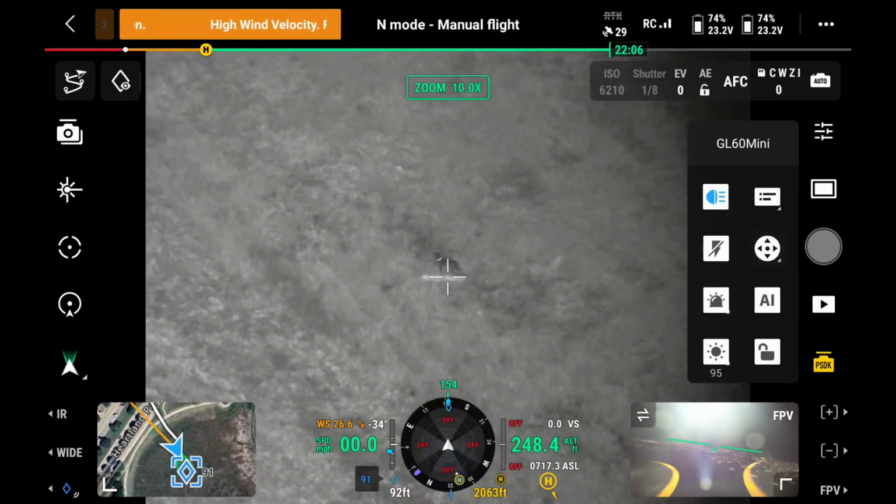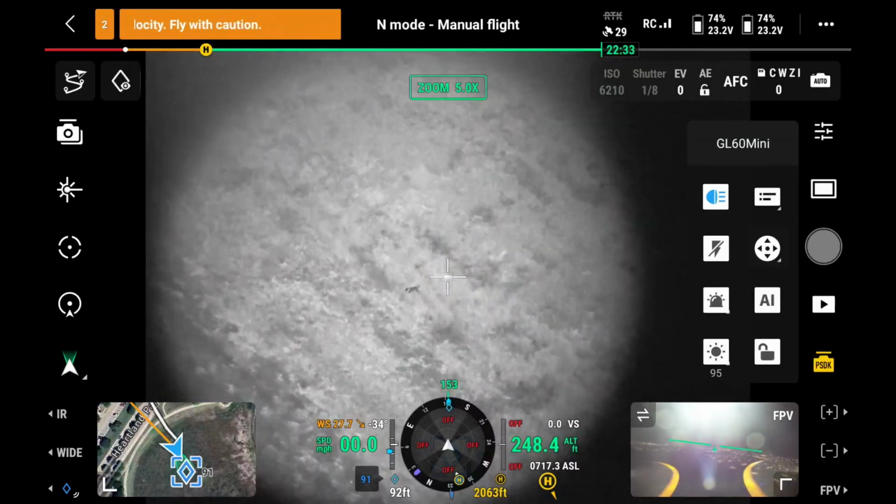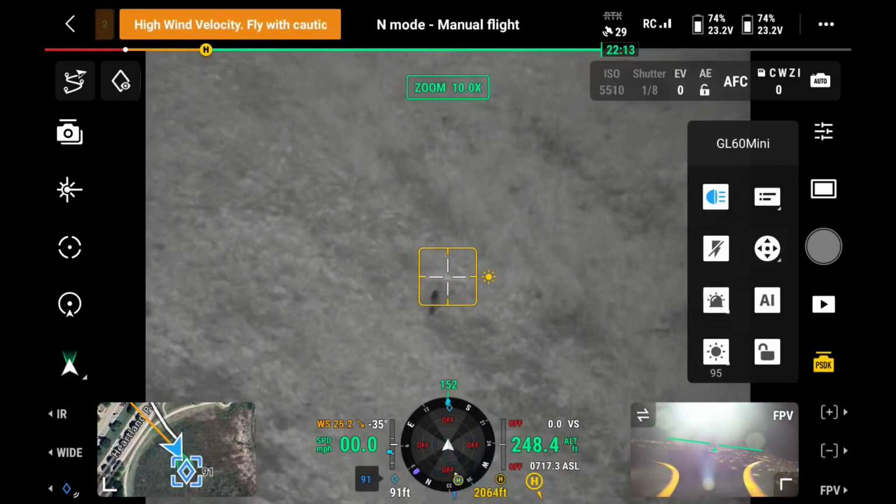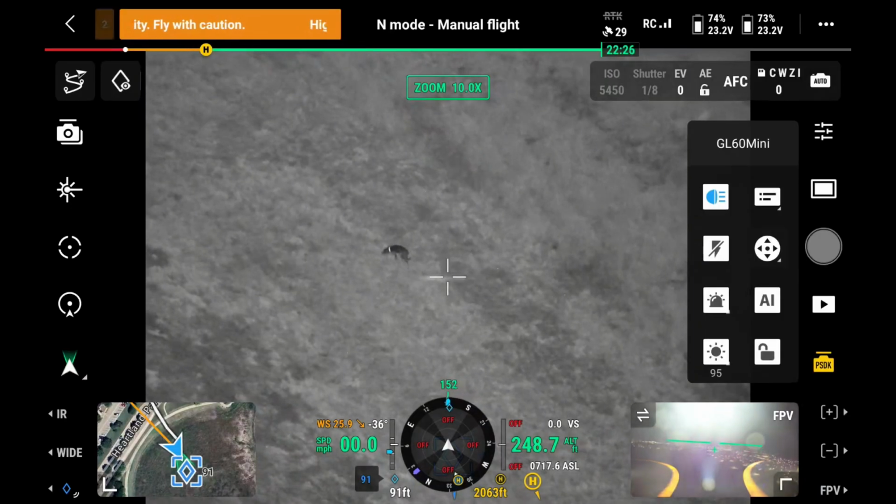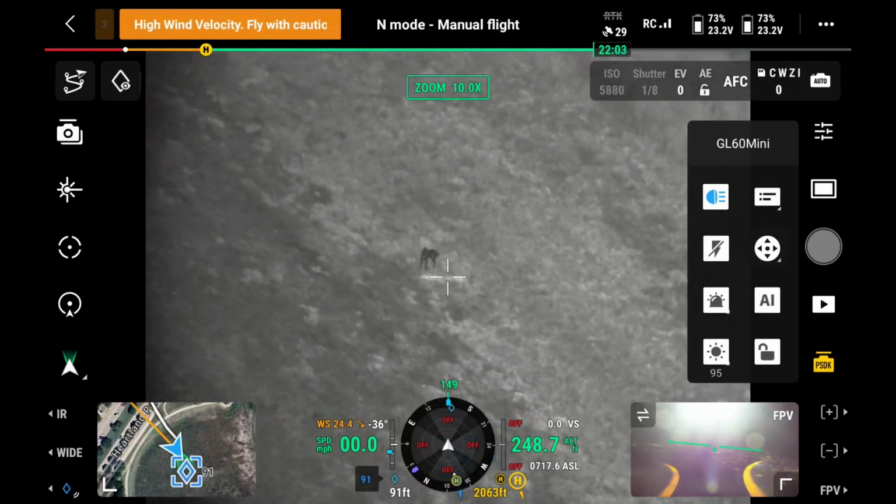Kimmie! Kimmie, girl! Yeah, she's still kind of running towards the drone a little bit. Okay. Can you see her with the spotlight? I don't see her. Oh, maybe. Oh, I see movement. Kimmie, girl! Kimmie! Oh, she heard you.